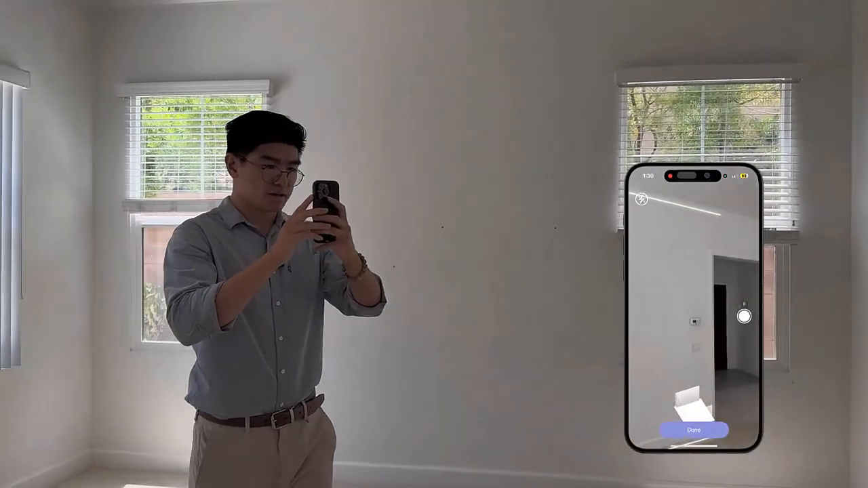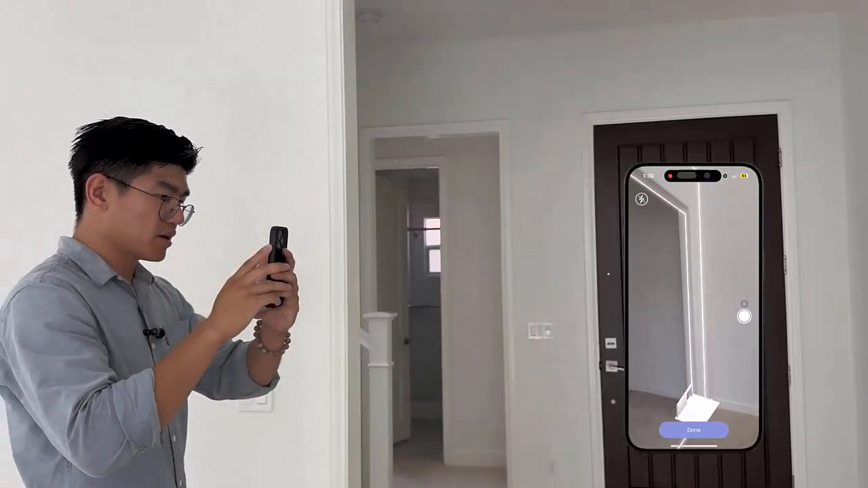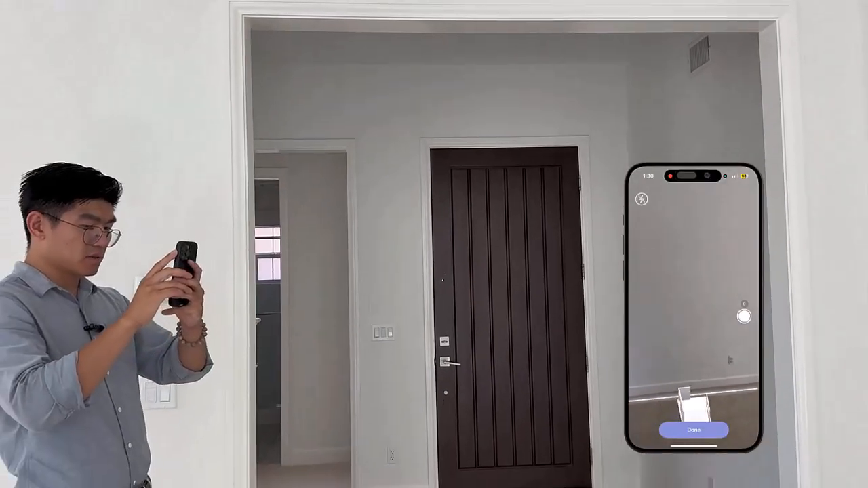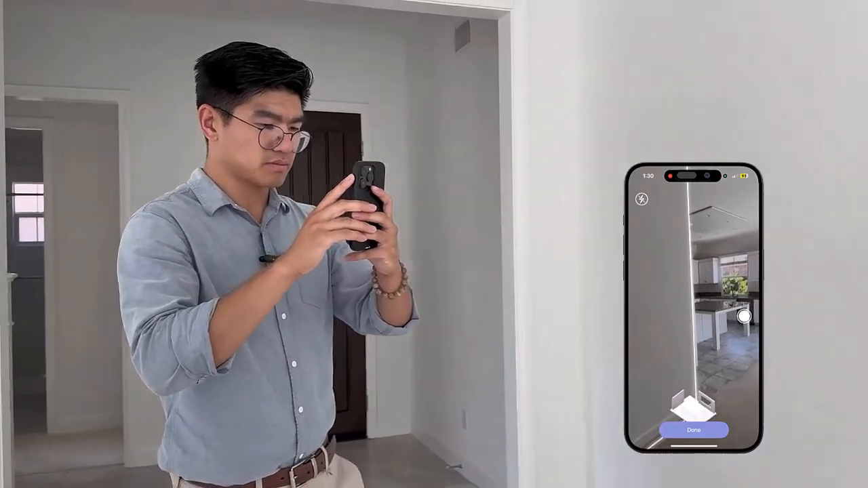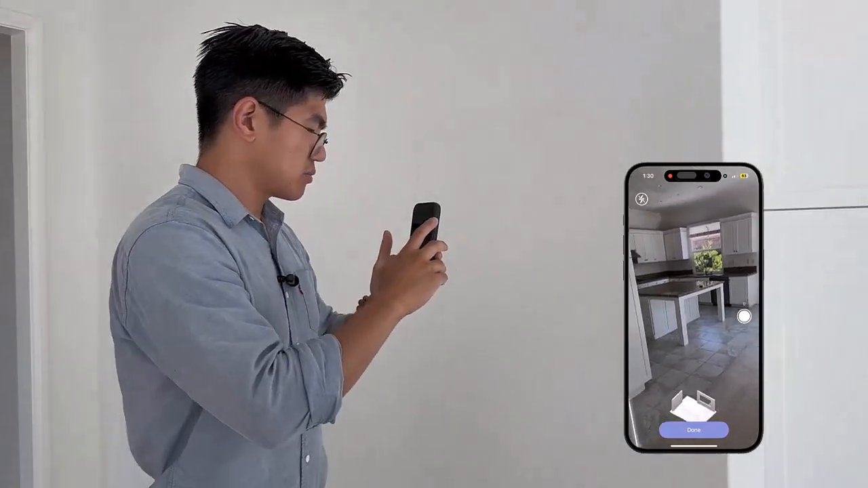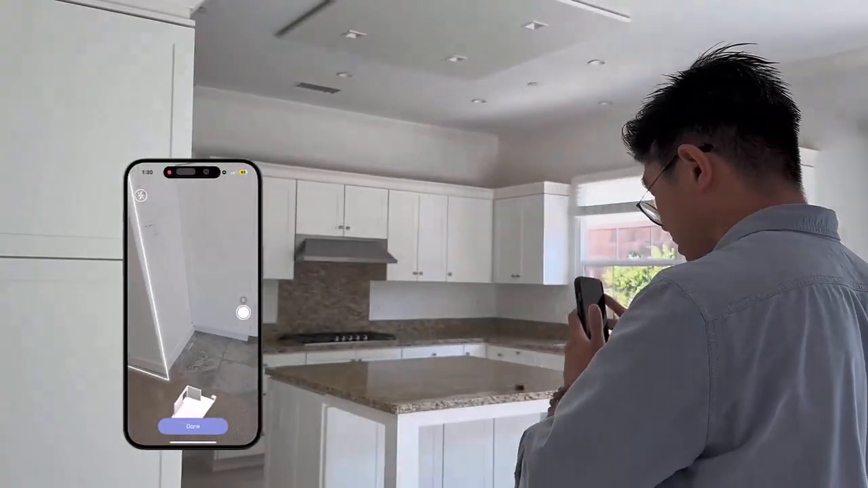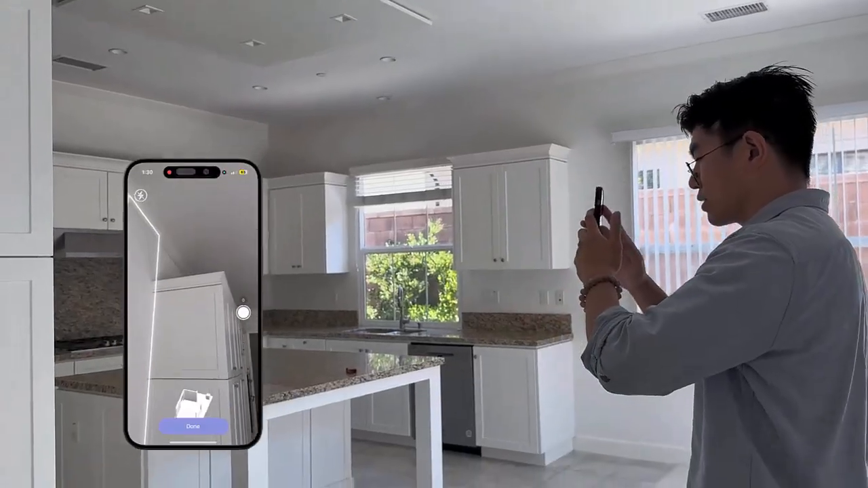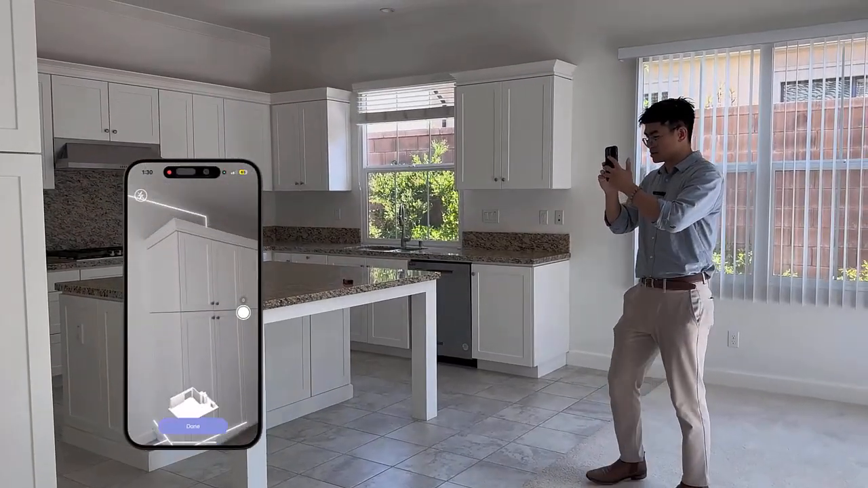And you can see that it even picks up doorways right here as I walk past the entryway. And as I keep on going past the walls, I'm just simply going to rotate. And here I'm going to the kitchen. And I'm going to continue continuously pointing at the ground and at the ceiling as well, just to let the sensor pick up these objects.